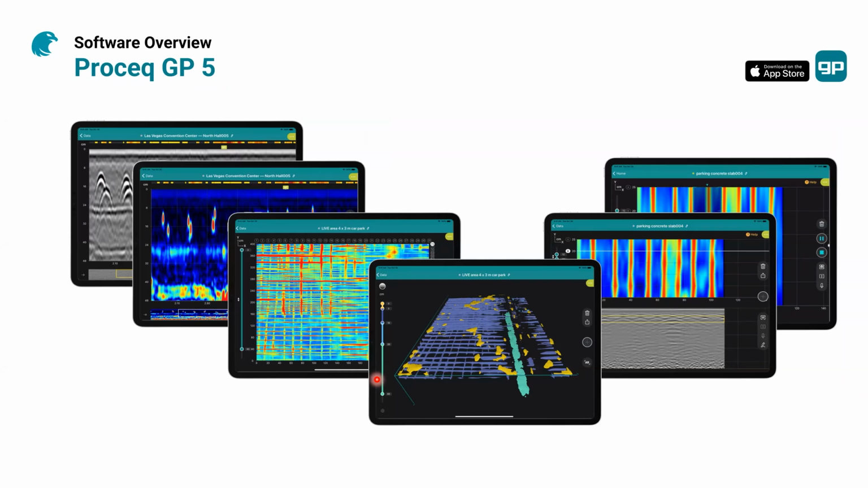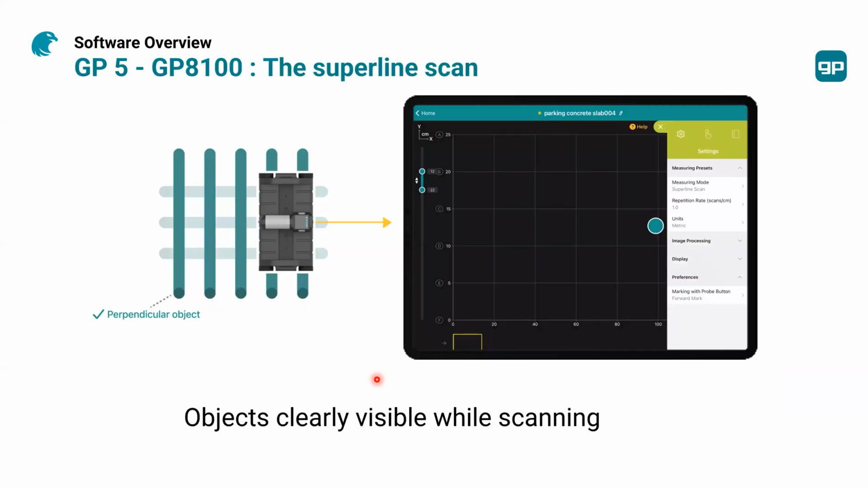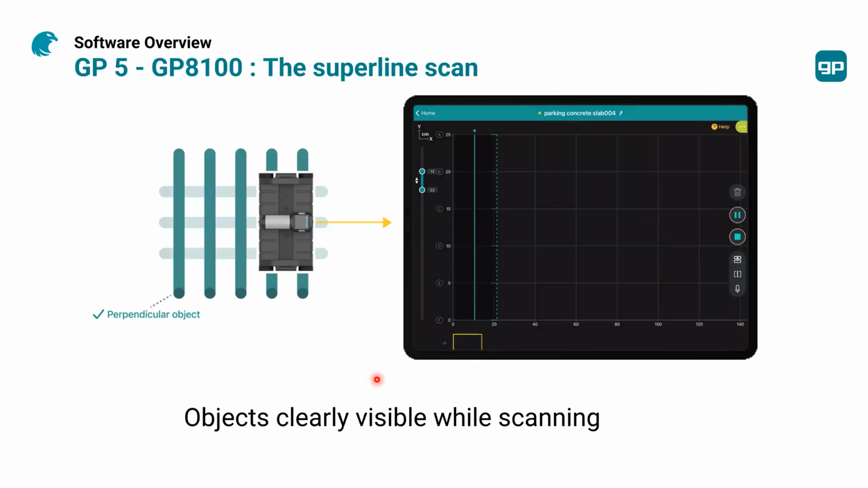The GP application has a history of version updates. It started around 2017, and from that time up to today, we came up with a number of updates, and each time the software was getting better and better. Right now, we are at version 5, which covers most of the abilities for the new GP8100. So let's discuss what you get more with the GP8100 in the software.